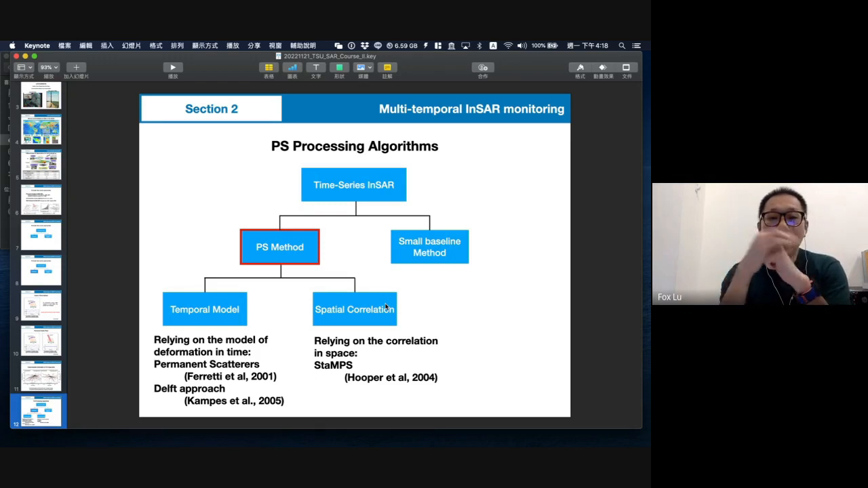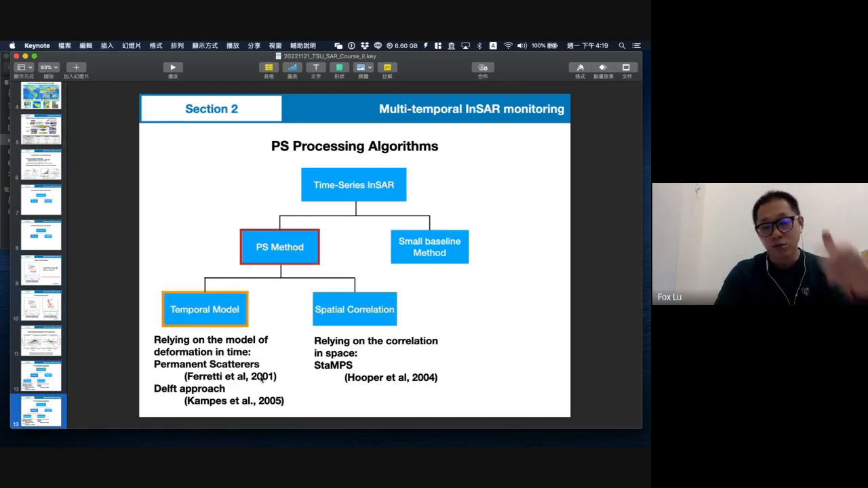So here I have two different ideas. First is the temporal model, and another is spatial correlation. The first one, the temporal model, is from Ferretti, and we will introduce this first.